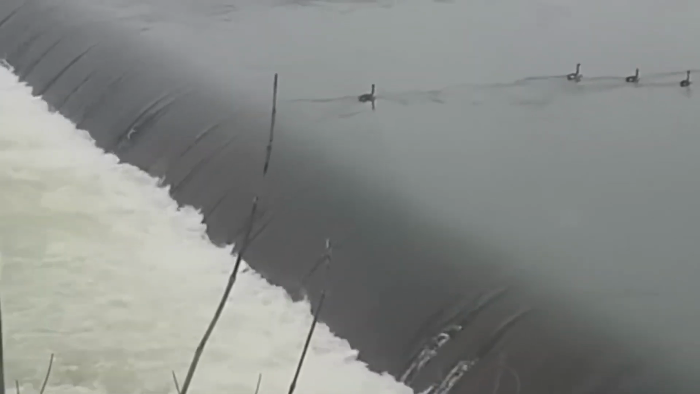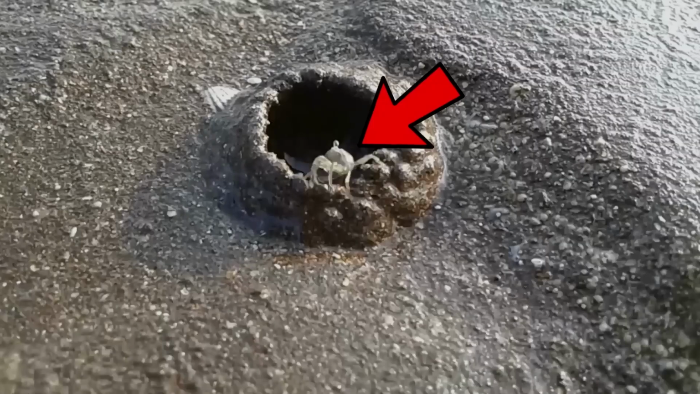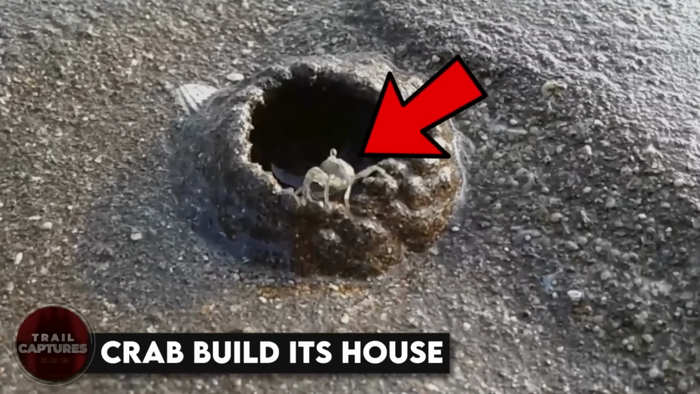Everyone was freaked out, but little did they know that these feathered friends were just messing around. As soon as they got close to the edge, they flapped their wings and flew to safety. Sneaky ducks.